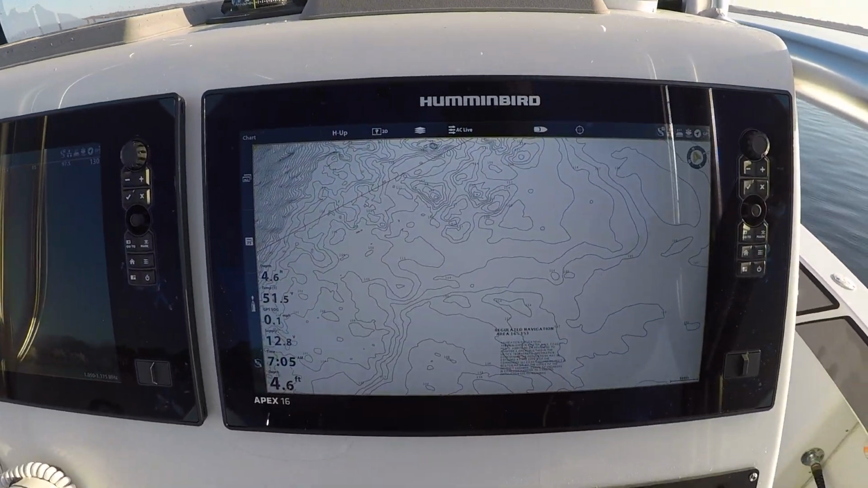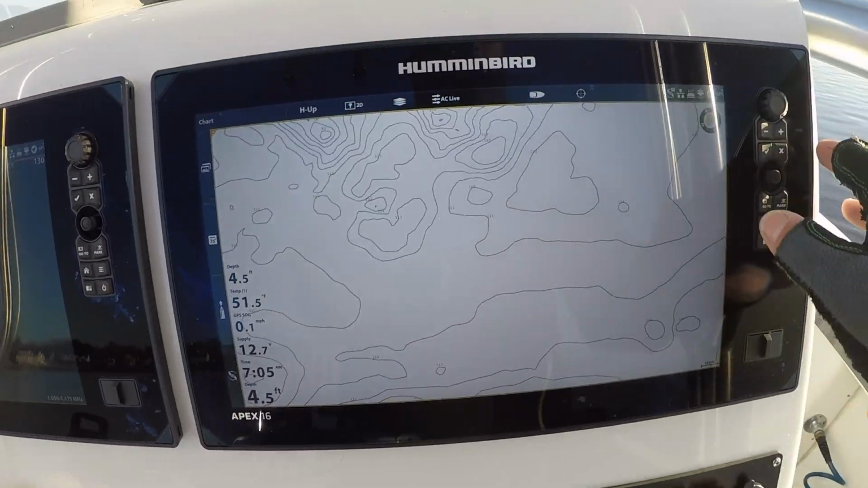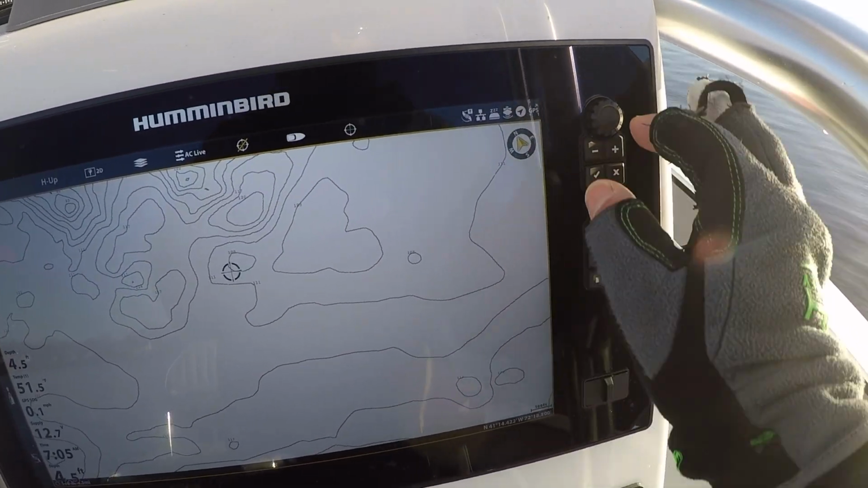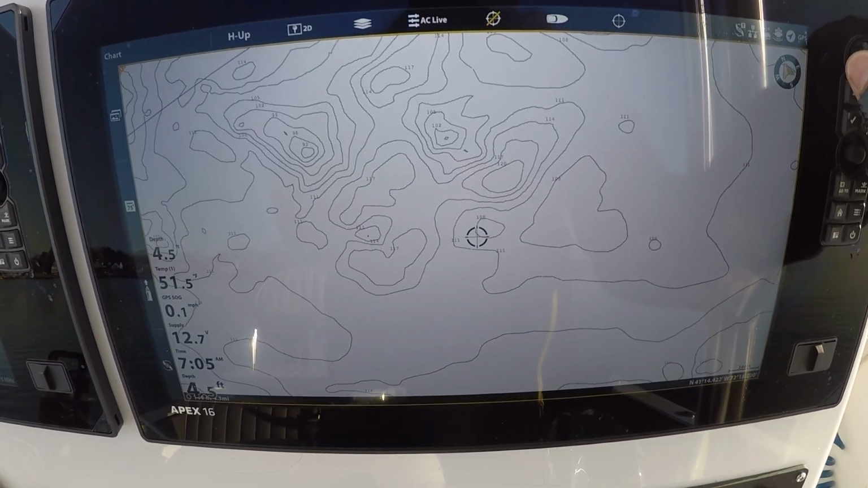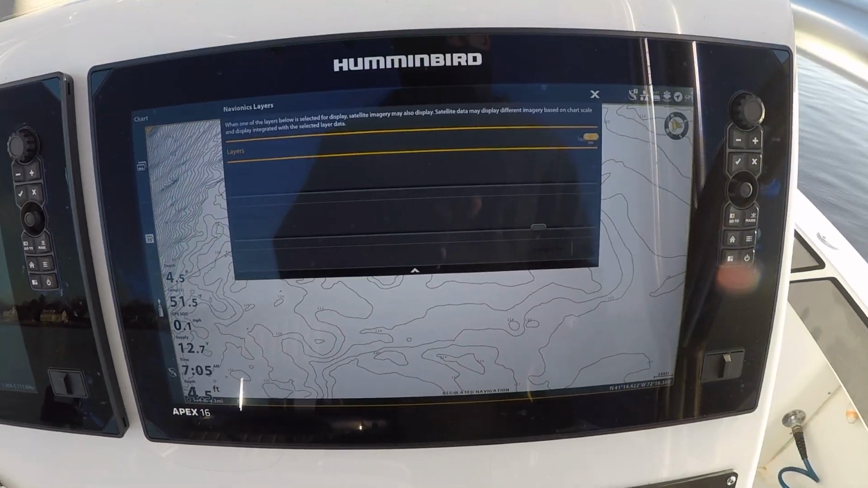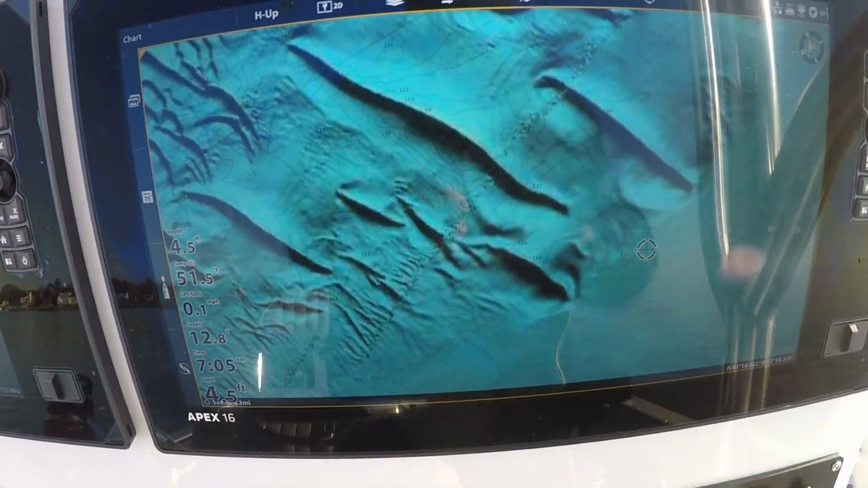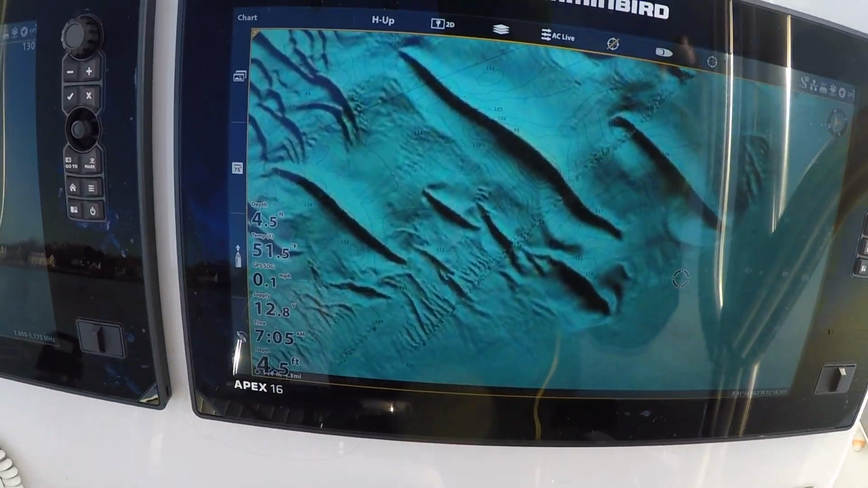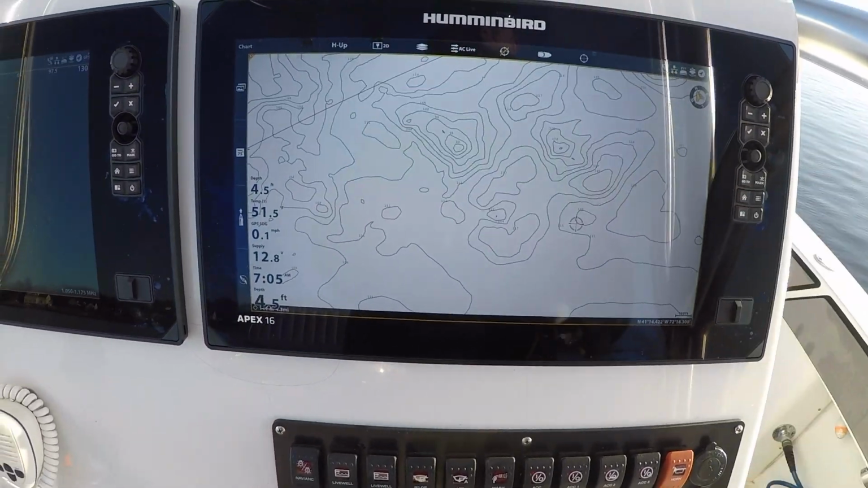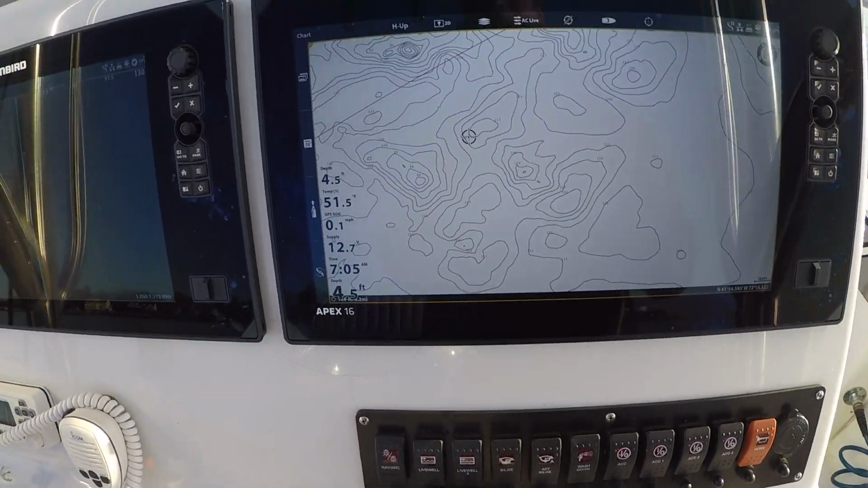So back on the chart screen here, again, what I like is having the ability to use the touch screen, or if I want to, I can use the toggle switch, the rotary knob. Very user-friendly, easy to use. I'll show you some different options on the charts here, some layers. I get some nice bottom contours. The chart is really top-notch, works really great. These units are very fast and responsive, and everything's user-friendly.